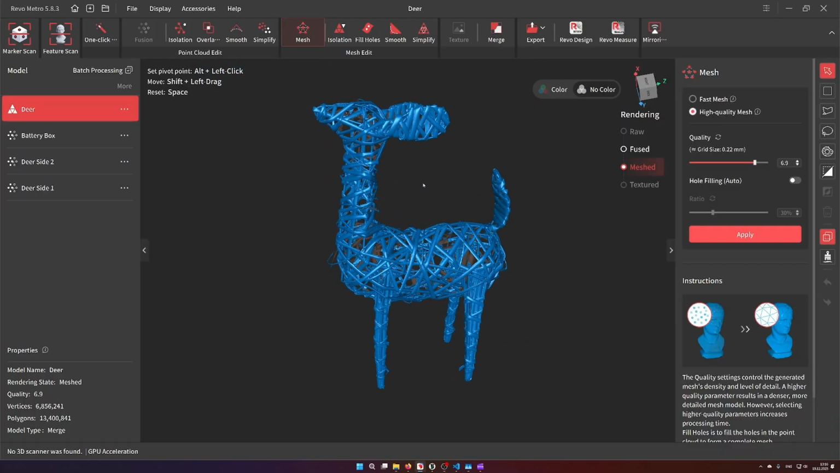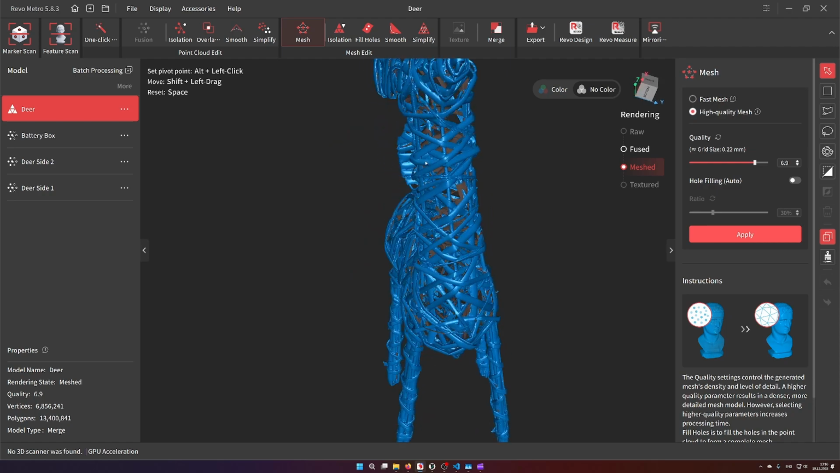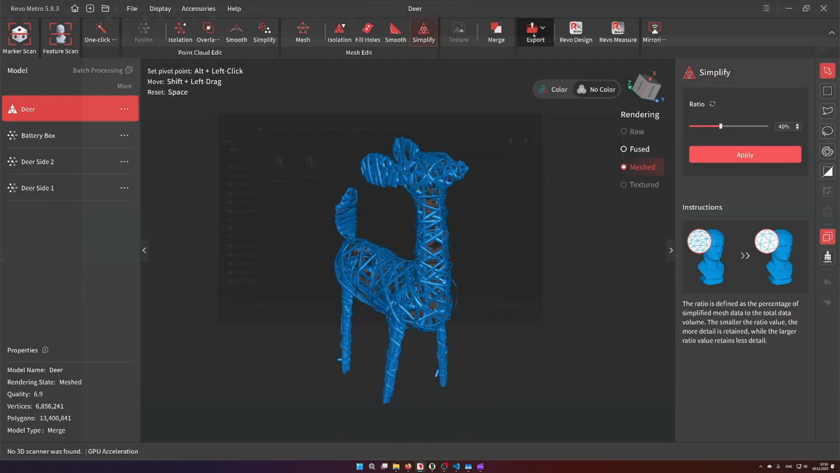You have to keep in mind the wires are transparent plastic, so it's actually quite a nice scan. And I guess this will be my entry to the Revopoint Christmas competition. We could theoretically simplify the model, but I will do this in Quicksurface.